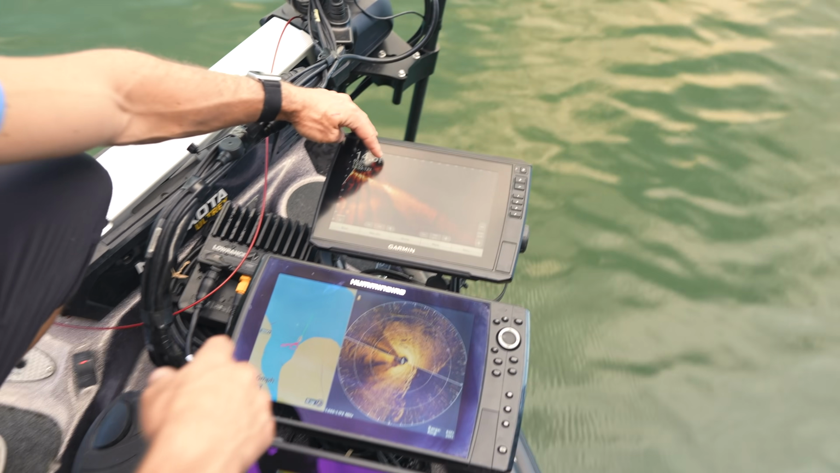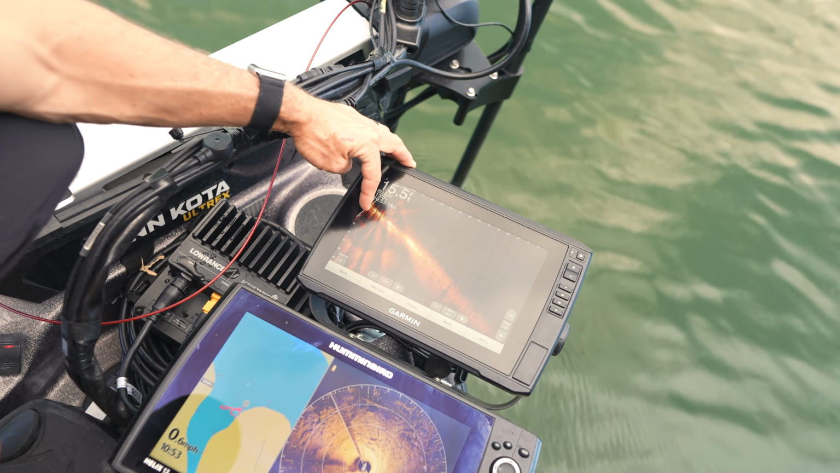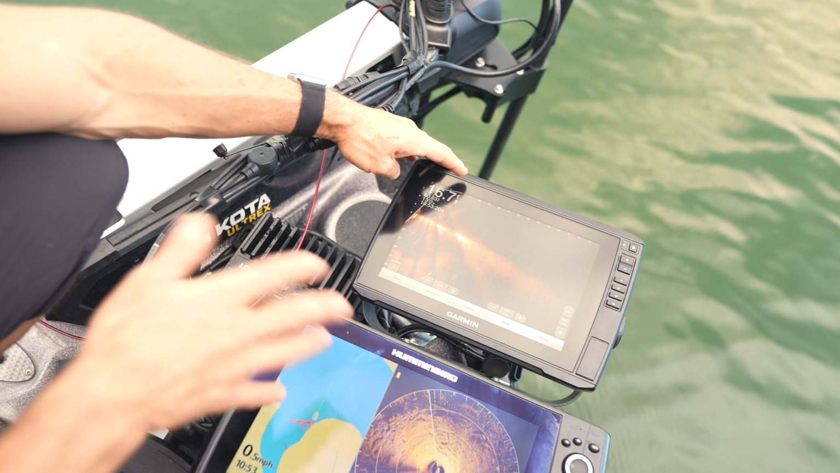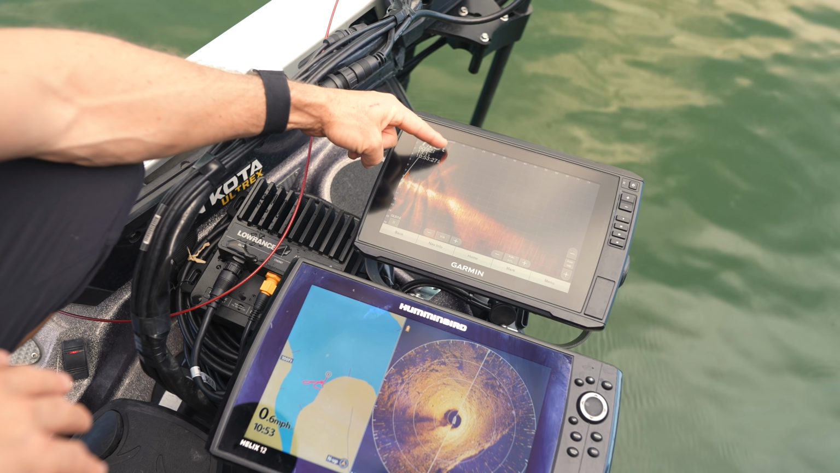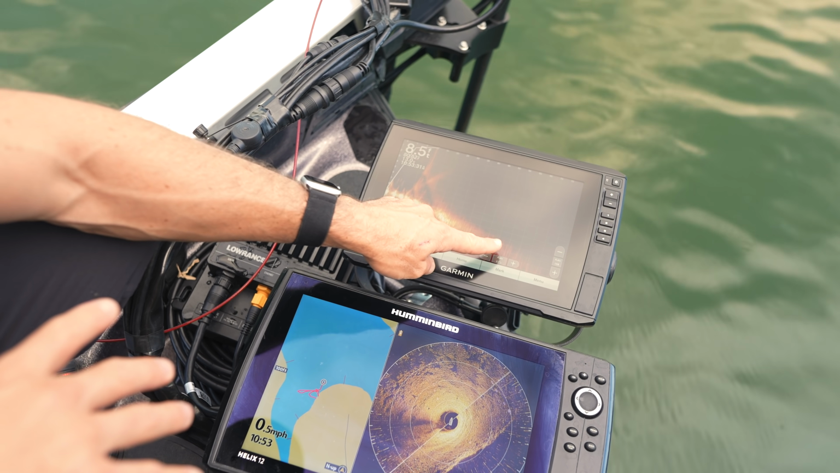You can see a couple of these rings where there's a little bit of interference. That's typical for most Garmin units. It's just part of the cone. I don't know if it's where the different sonar signals overlap each other, but that little ring right there, I could eliminate it, but I'm gonna lose some of my detail out here.